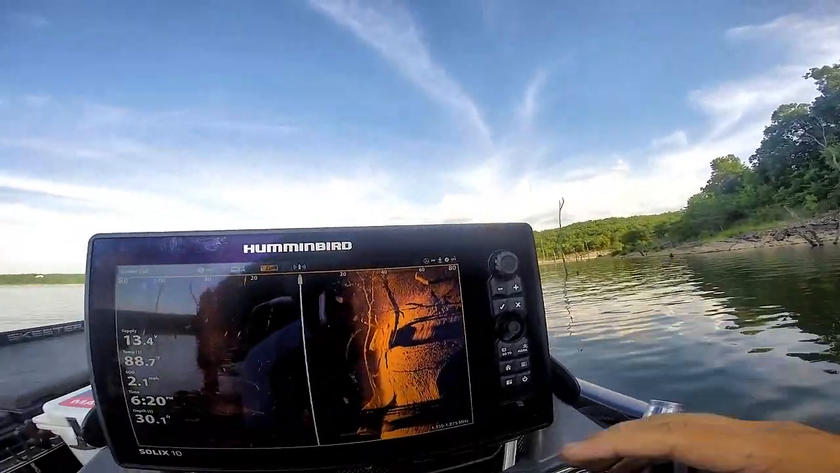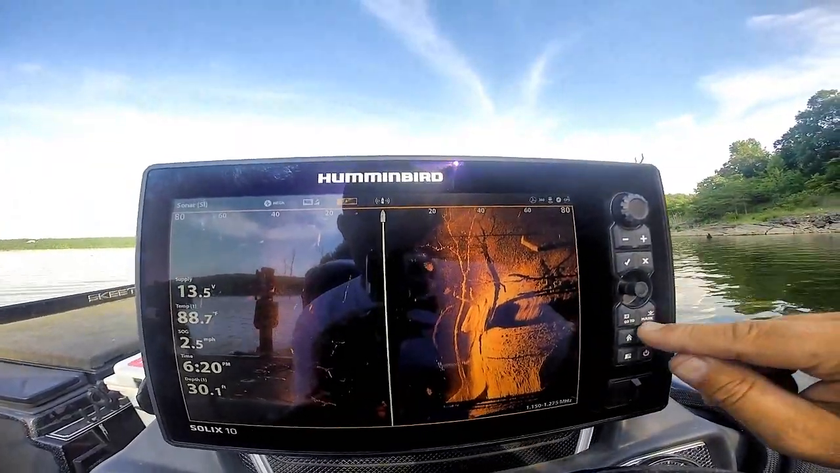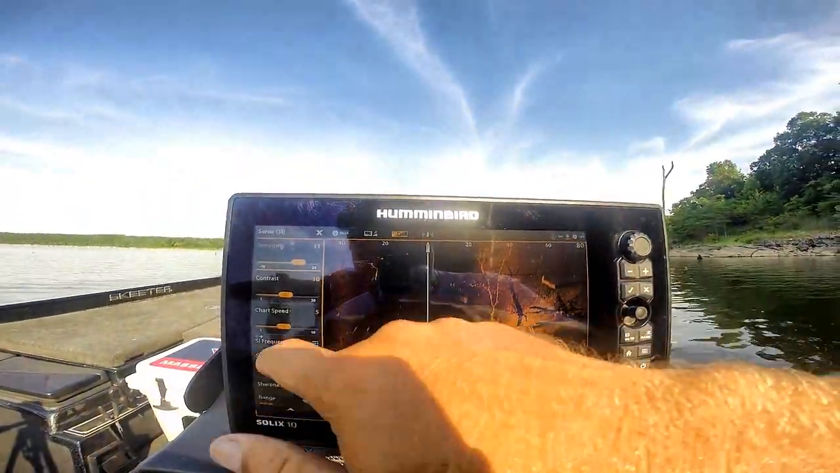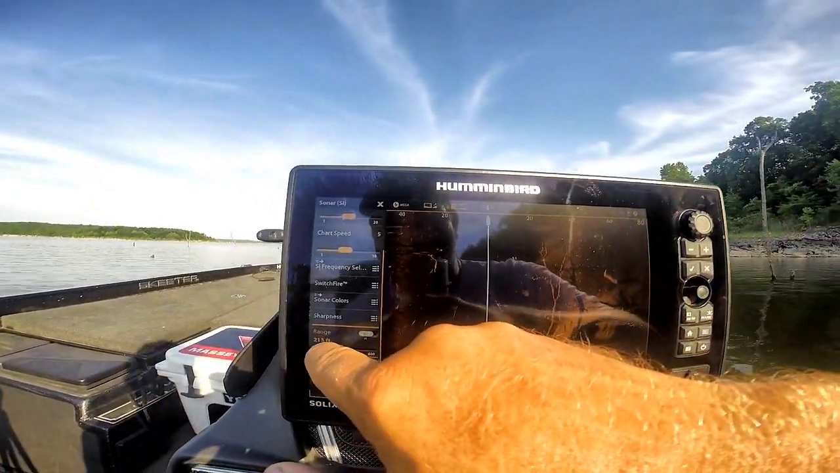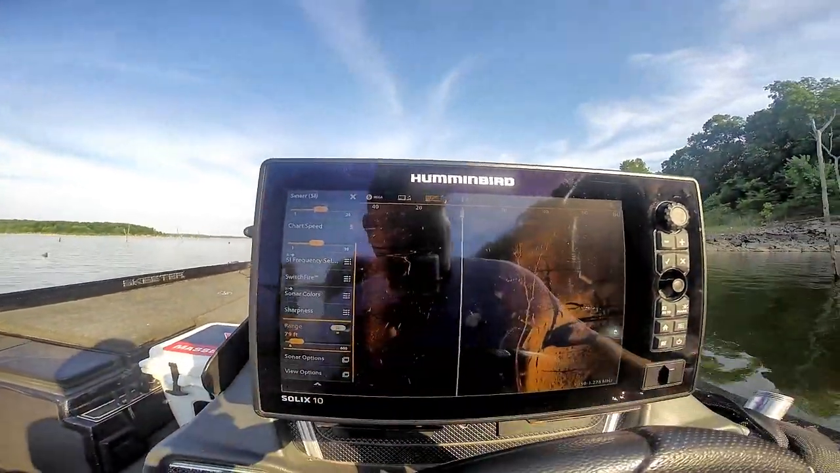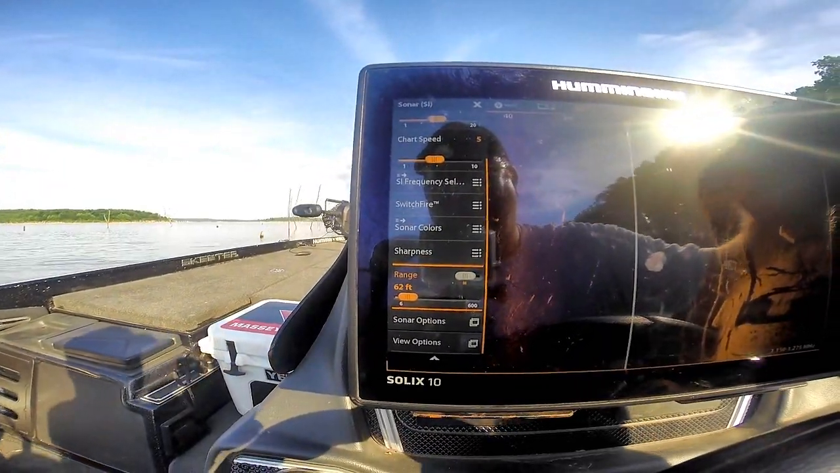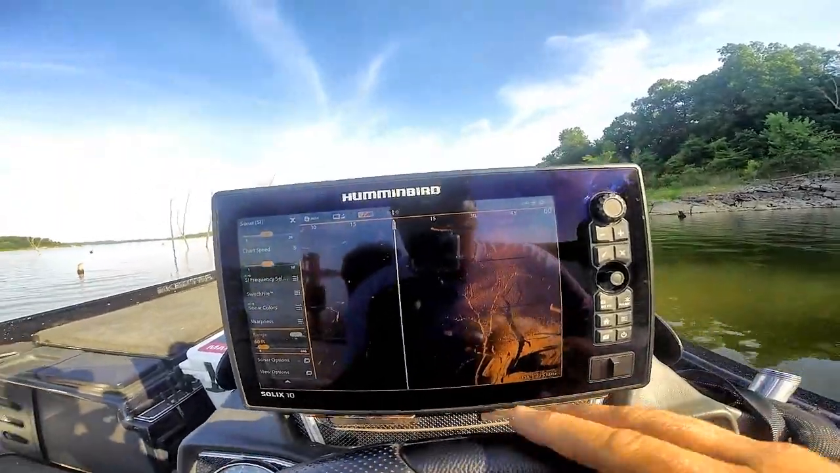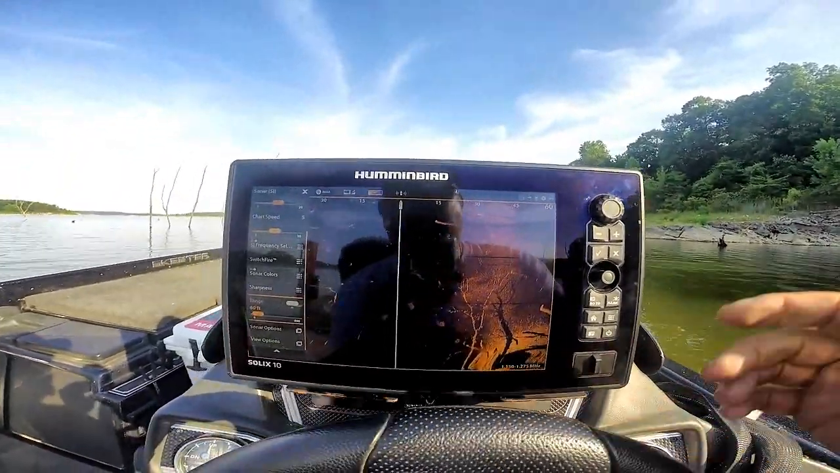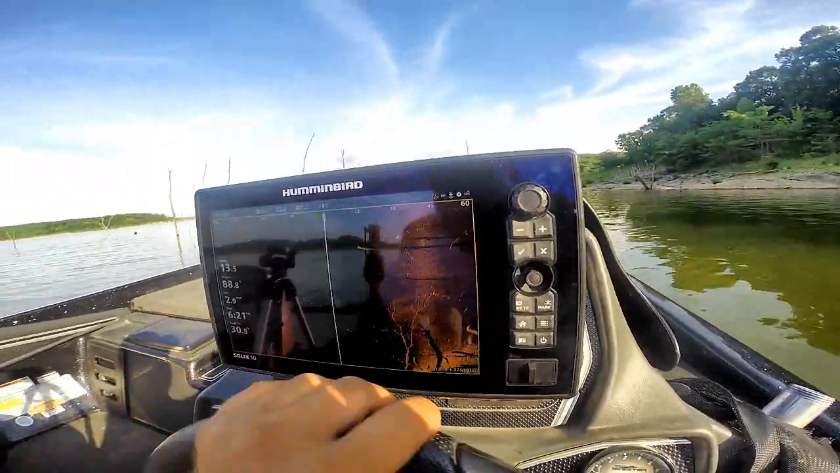But as you can see here, you can see that temperature climb, but it's quick and easy. You can hit your menu this way, scroll down here to your range, you can slide it with your finger, or you can use adjust the buttons. If you're looking for smaller fish like crappie and small bass, panfish, that type of stuff, you'll want to reduce your range to make it easier to see those objects.